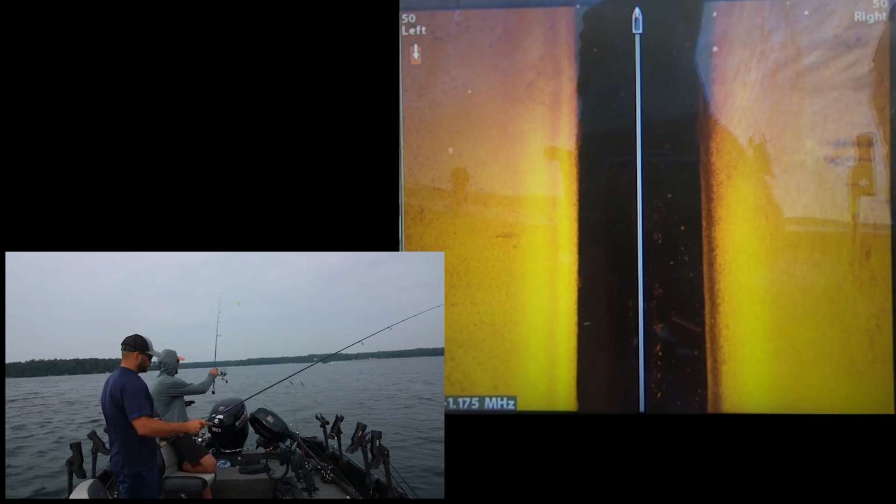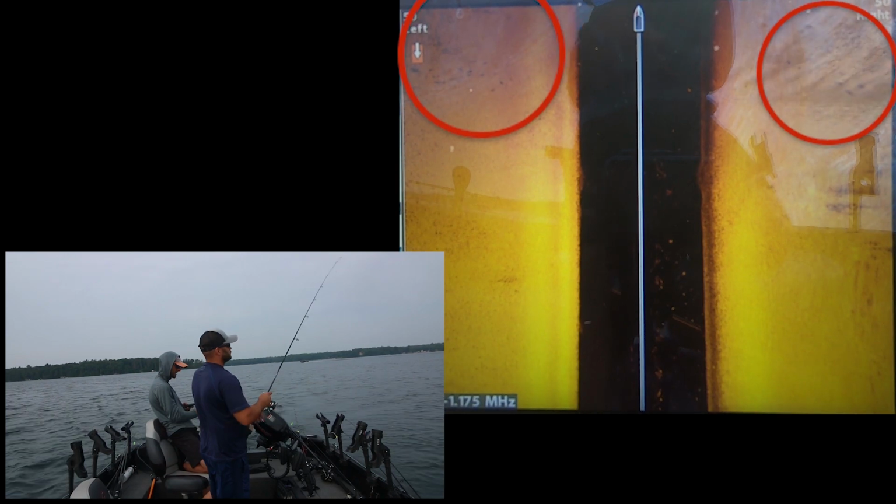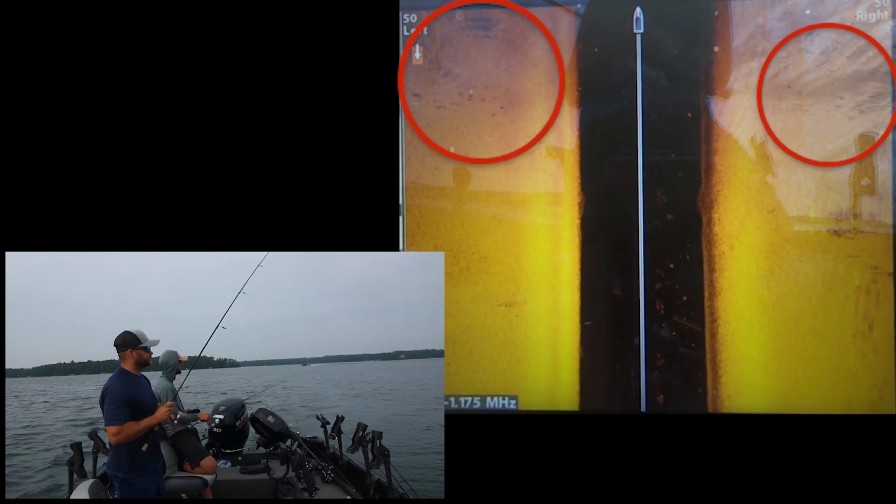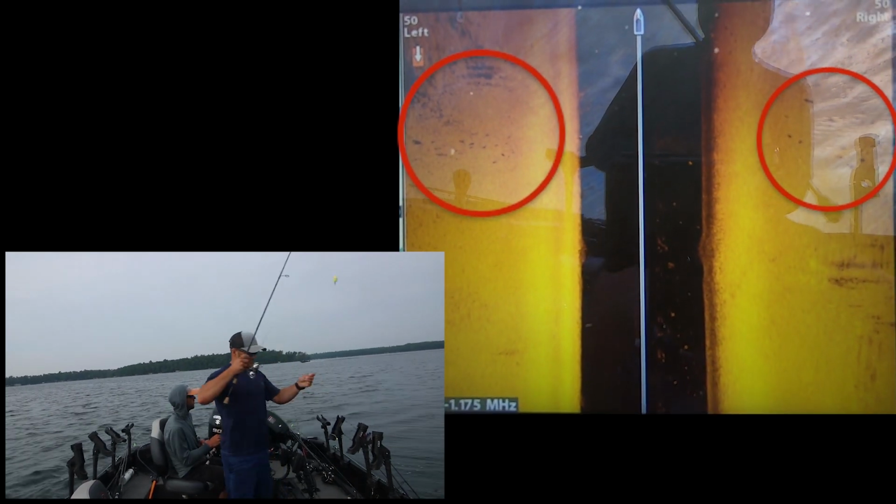Okay, so right there we got a pocket of fish straight off the left side of the boat. Actually off the left and right side of the boat. You see that, Mitch? Mitch lost his leech. Oh well, we're gonna fish it out.